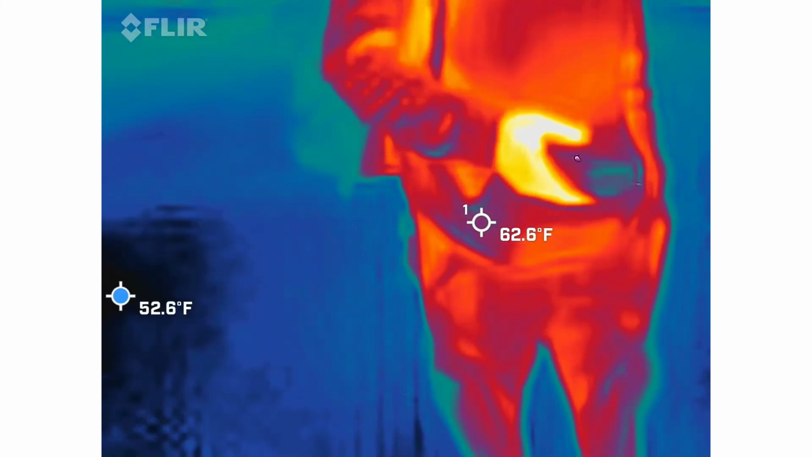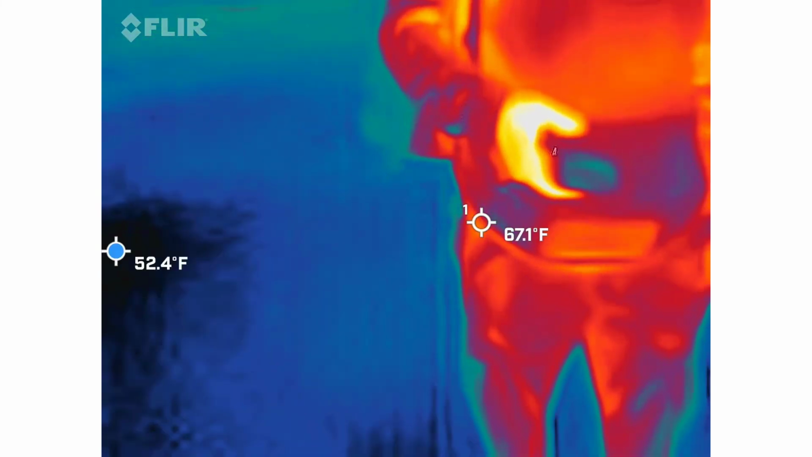So here's what happened with this guy, and we're gonna walk around a little bit. I don't know what that weird smell is. You guys smell that? Nope. I don't smell anything. I got a weird smell. I don't know what it is.